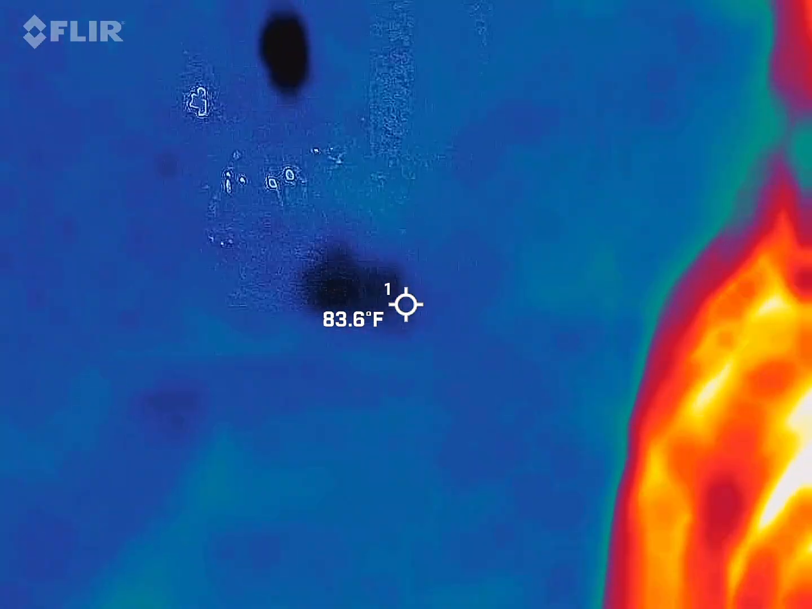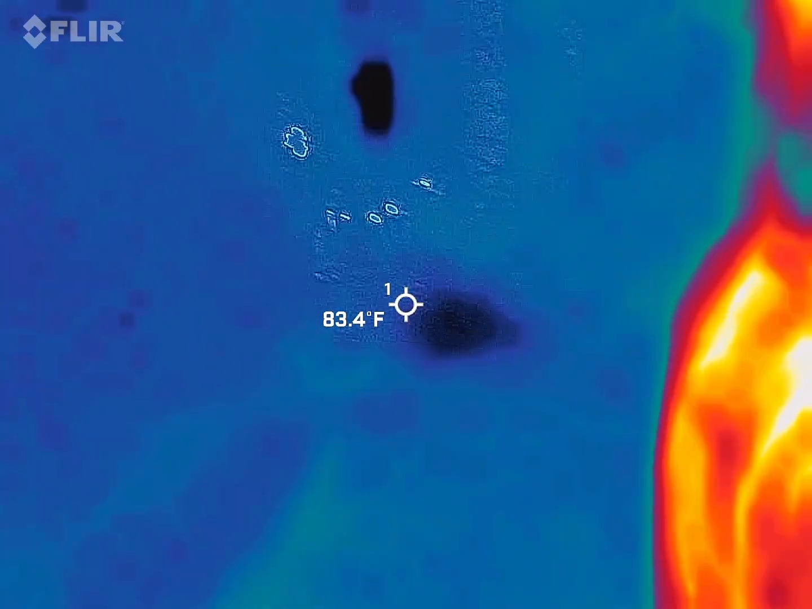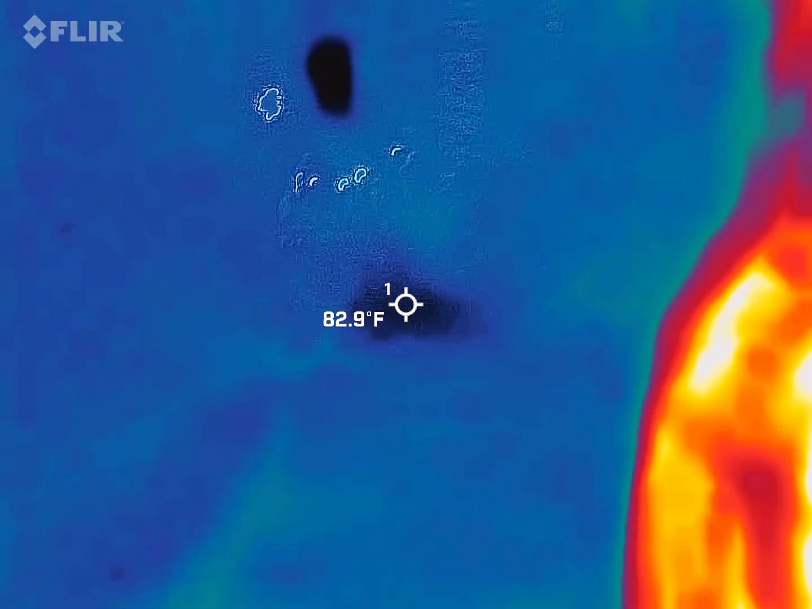What kind of whistle? It's like a high, sharp one. Yeah, it's normally quick too. It wasn't like somebody whistling a song. Yeah.